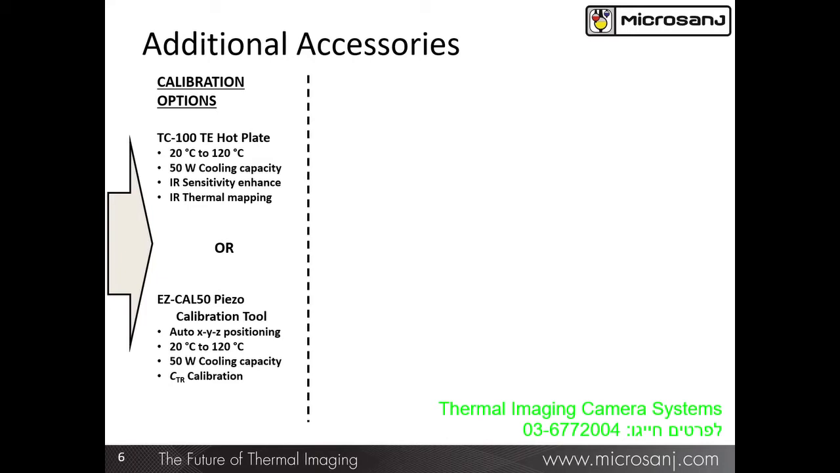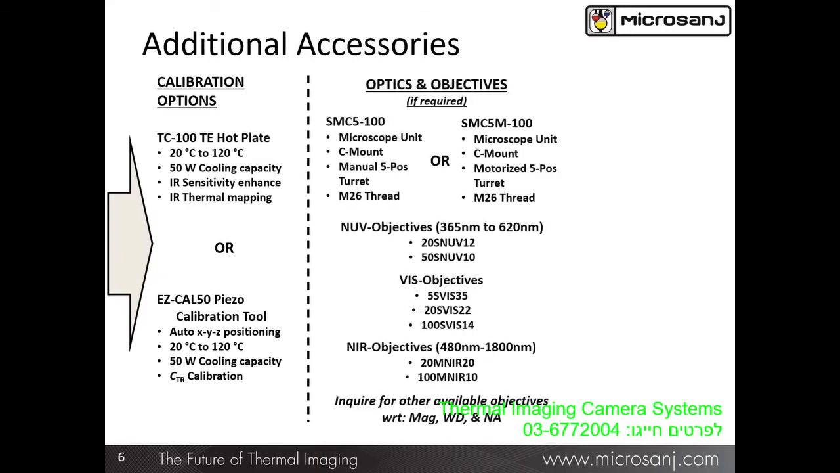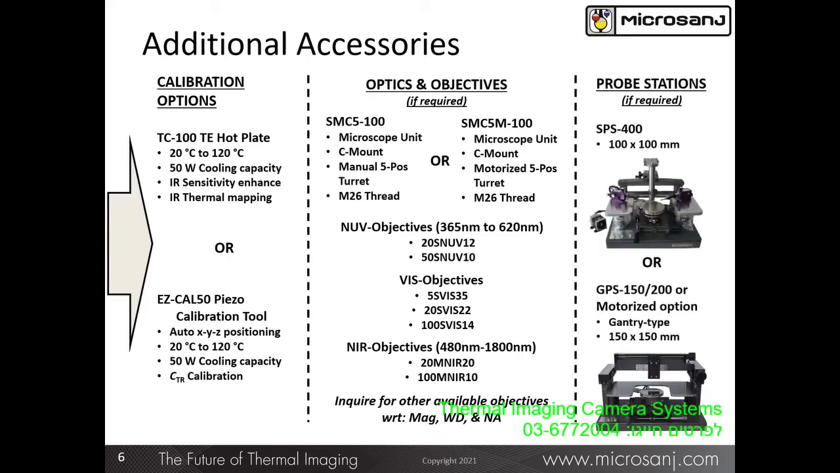And additionally, for customers that do not have or do not want to use existing in-house optics or probe stations, these can be provided by Microsonge as well. Manual 5-position or motorized 5-position optical head is available with a wide range of objectives, a few of which are shown here, with many more available with varied magnification, varied working distances, and varied numerical apertures. And we can also provide a probe station.